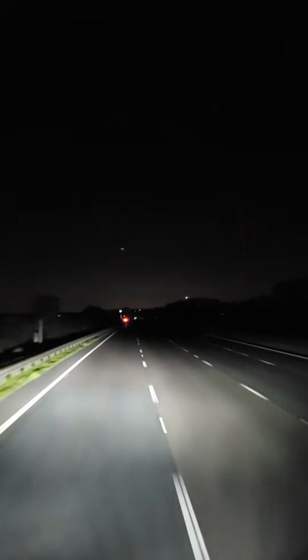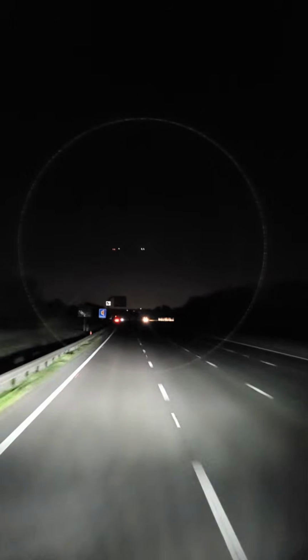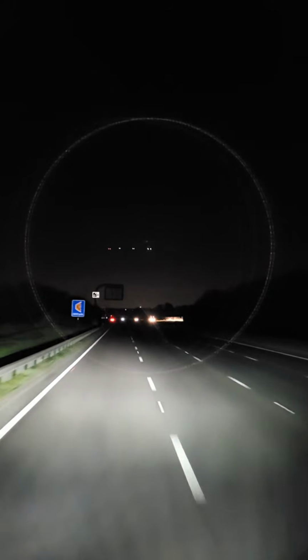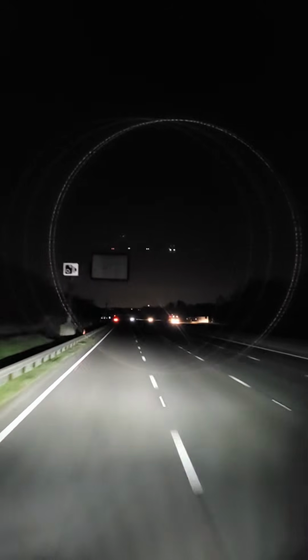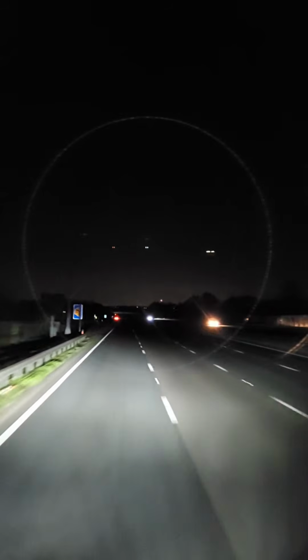You're right, Robert. The traffic is quite steady, I think. A lot of it is lorries, if you notice. Lots of night deliveries taking place.